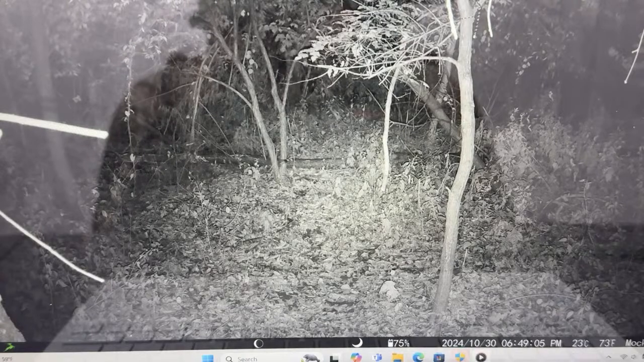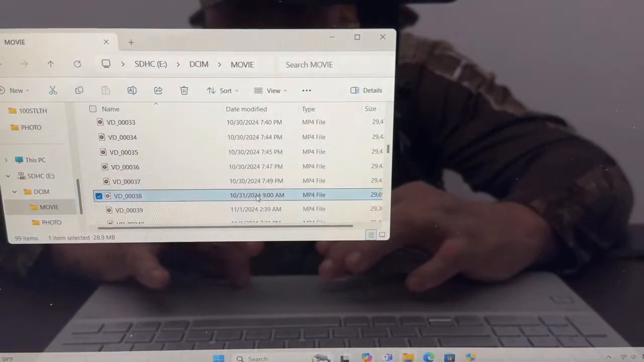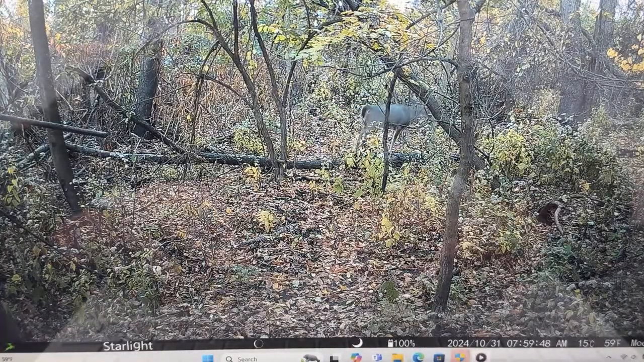And that's 10:30. Right around Halloween week, this place is active. So that gives me a little bit of a clue for next year to say, hey, we're going to stick around till Halloween and see what's in there. And there's a nice buck right there walking up. That's the 8-point right there, guys.